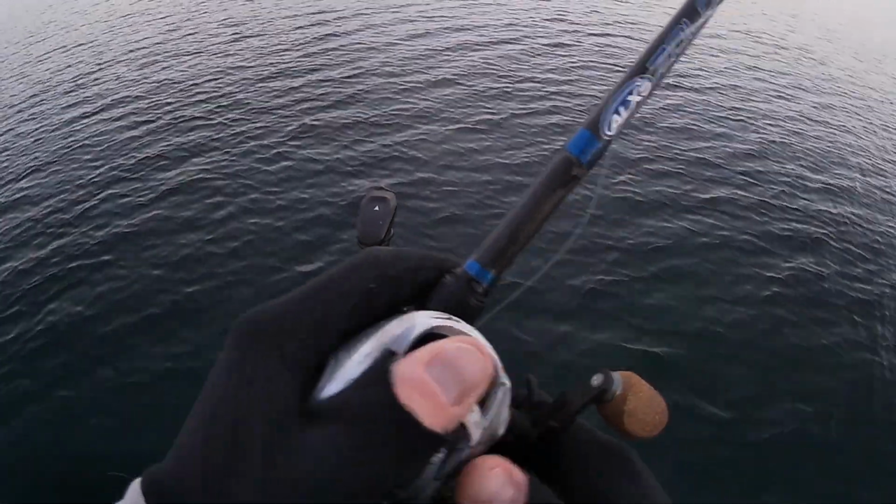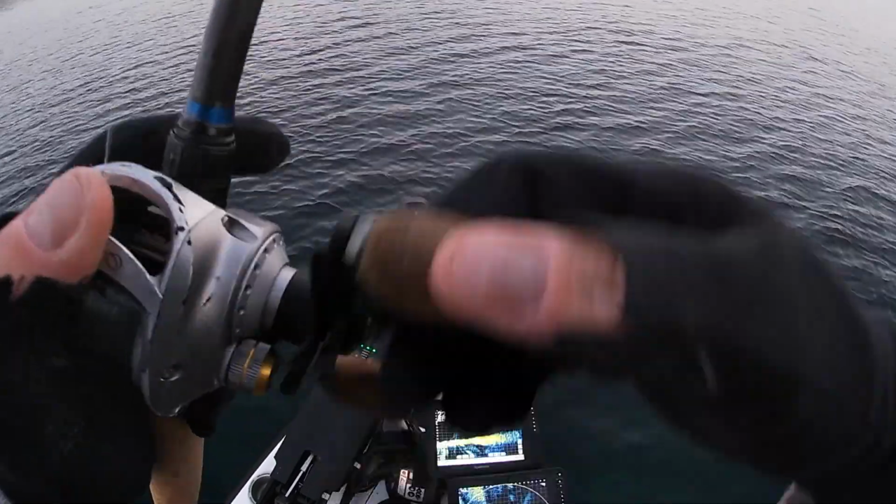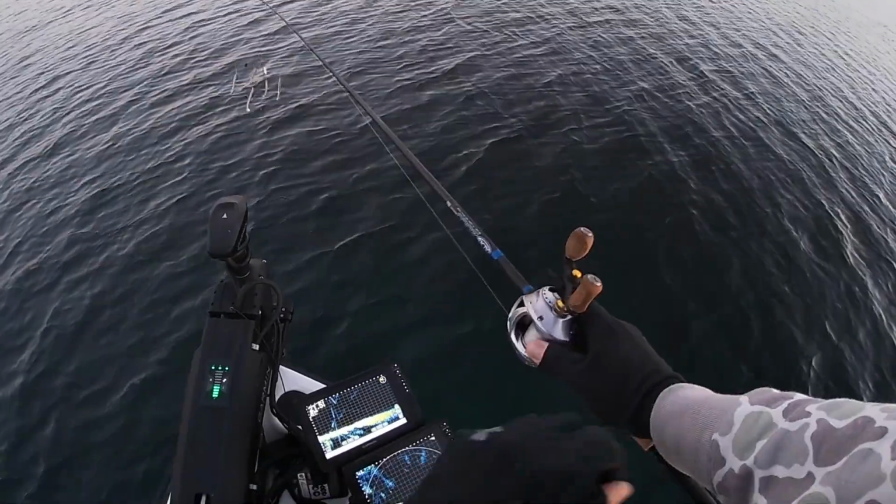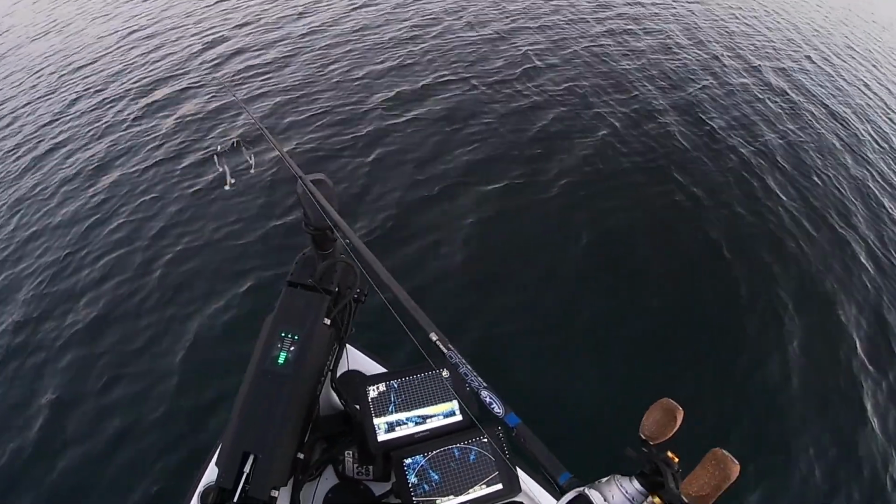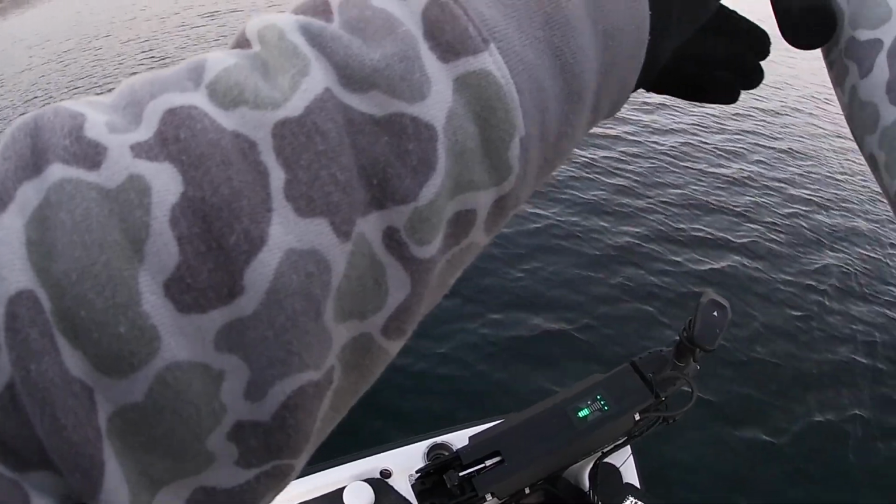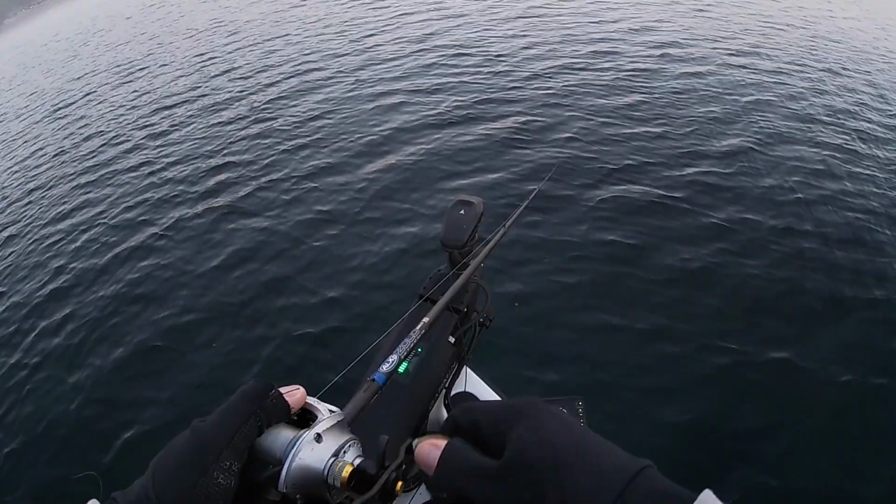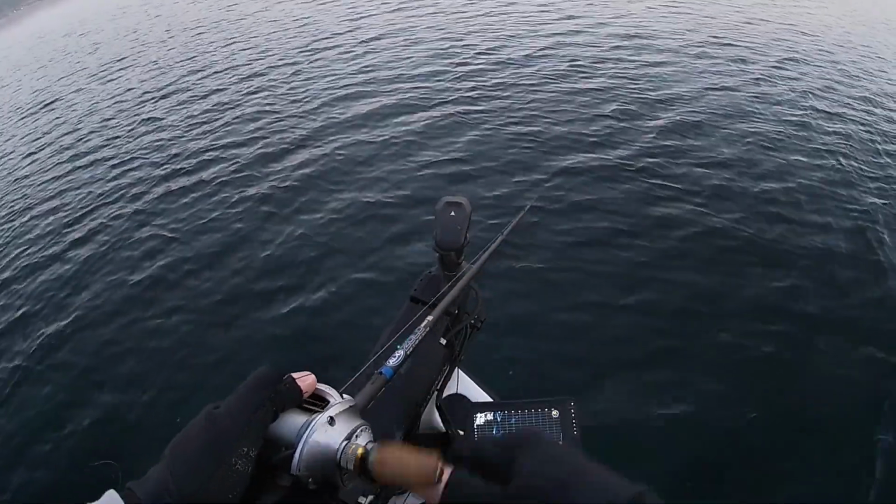Fishing the Bassmaster Opens, we get 1 forward facing transducer. That is it. A little foggy this morning, but honestly the temp really isn't that bad once you're out here. I'm just gonna fan cast this thing around a little bit. Adjust my range. Oh yeah, there's a bunch of them right there.